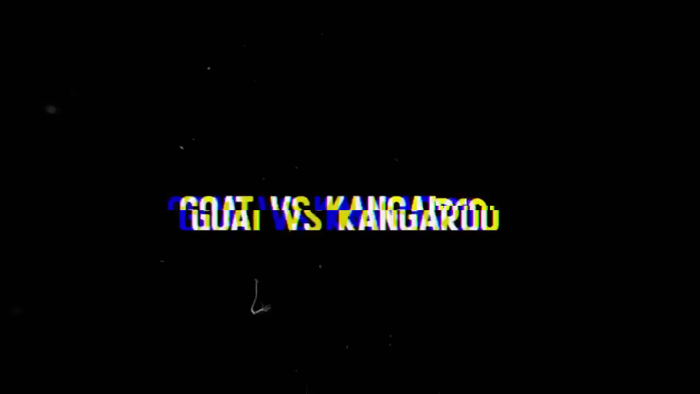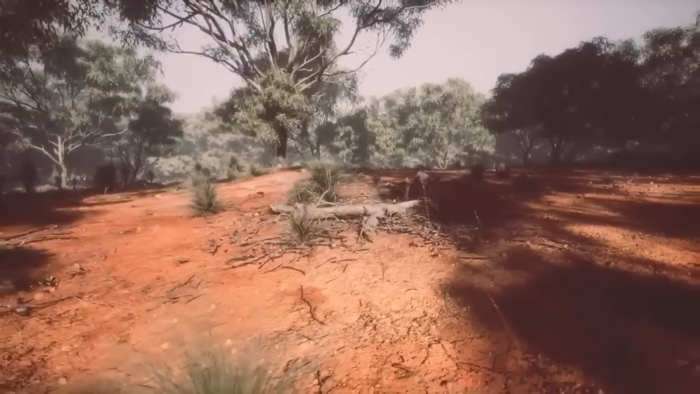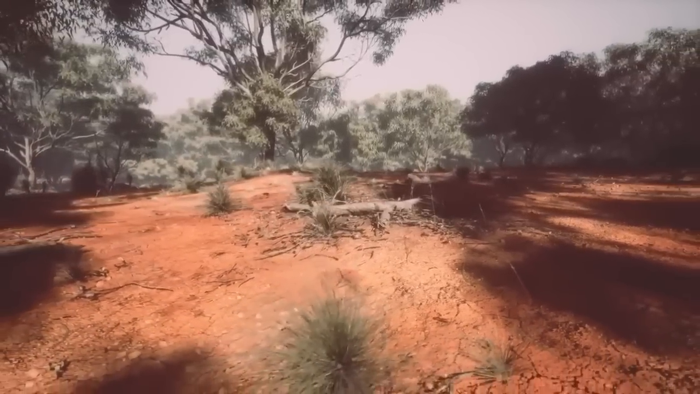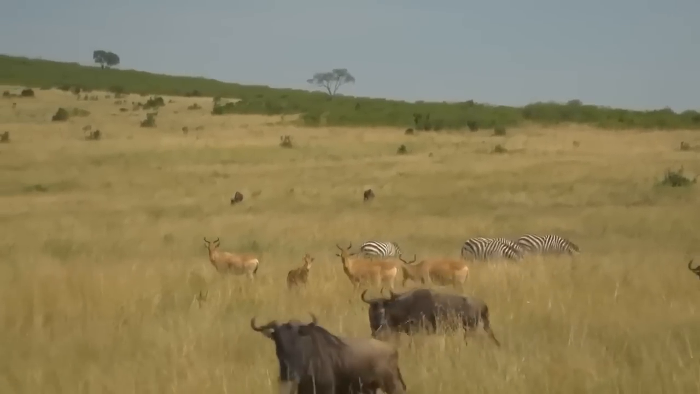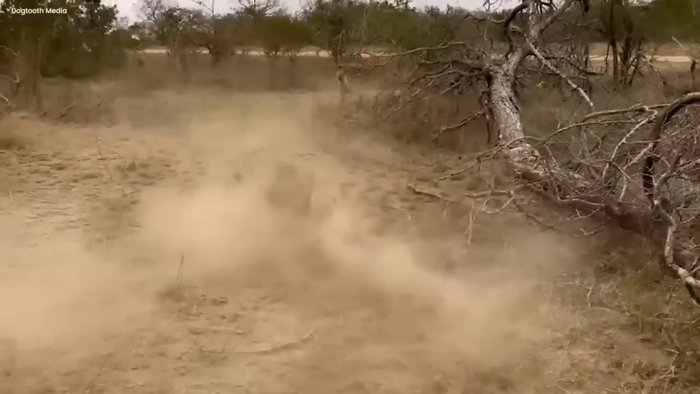Goat versus kangaroo. Deep within a lonely, desert-like forest, a camera captured something truly strange, an unexpected showdown between two big beasts of the wild. This wasn't your everyday encounter. It was like a secret dance in the wilds, full of mystery.